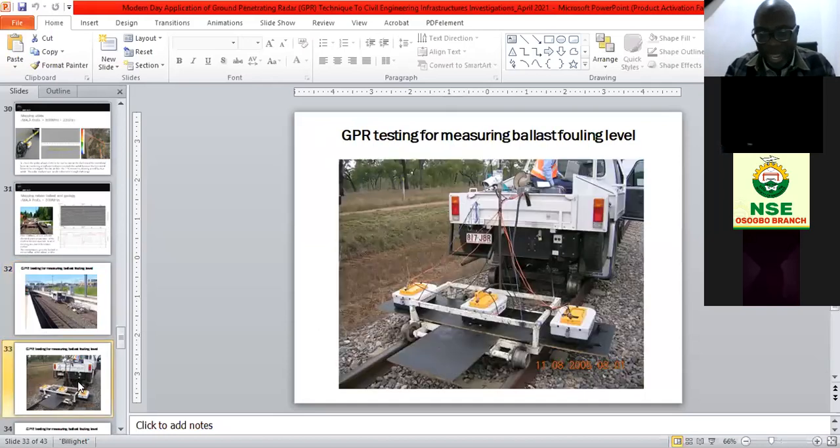If I give you another example, you can see clearly here what they're doing. They have 3 antennas. These are shielded antennas: antenna 1, antenna 2, antenna 3. Shielded in the sense that the EM wave will not scatter, so that the EM wave can effectively penetrate and scan the track.